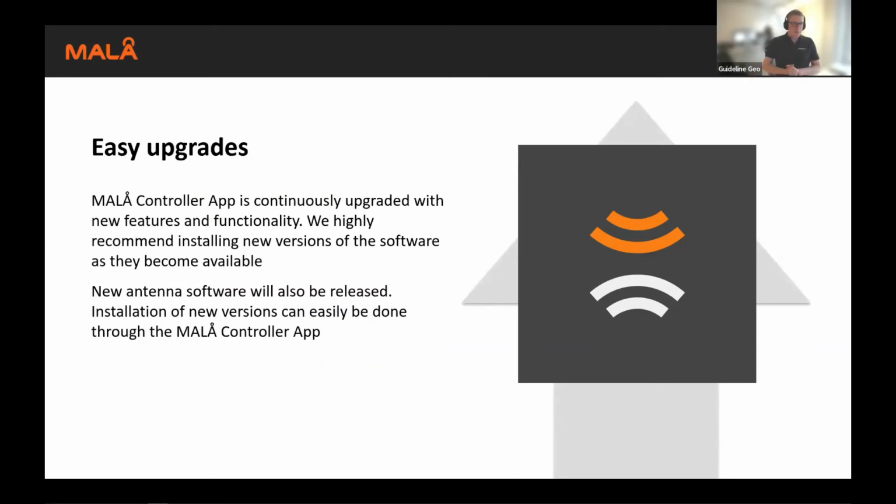You might be thinking about the speed of the upgrades and the releases of new versions of the MALÅ Controller app, and that is something that we are prioritizing. We are constantly working hard to add new important features to the app, and we would highly recommend that whenever you see that there is a new release available, then please update the software in your tablet. We are also continuously releasing software for the antenna firmware, so that can easily also be upgraded through the MALÅ controller app.